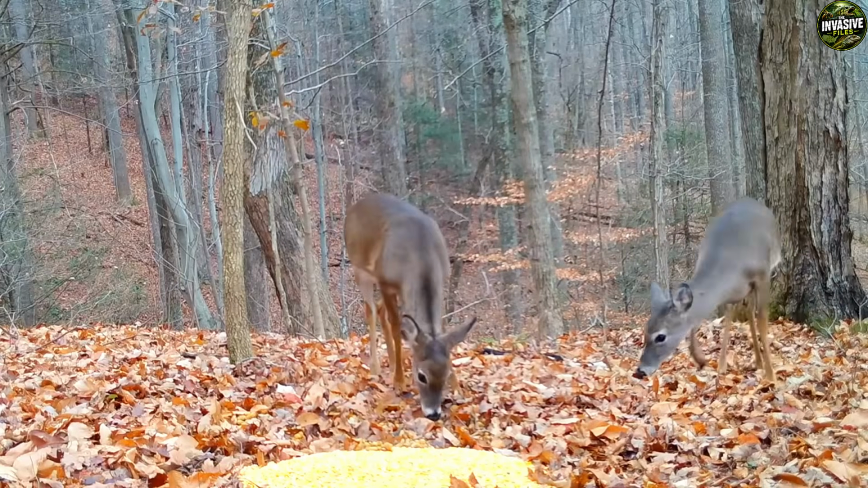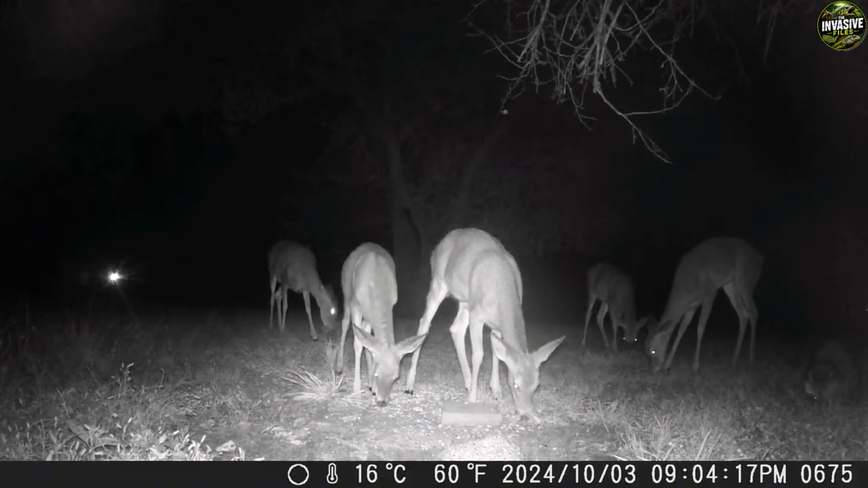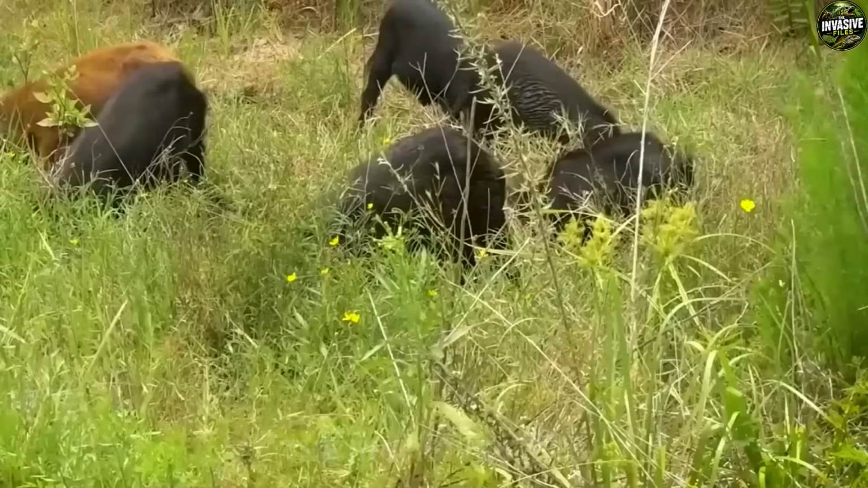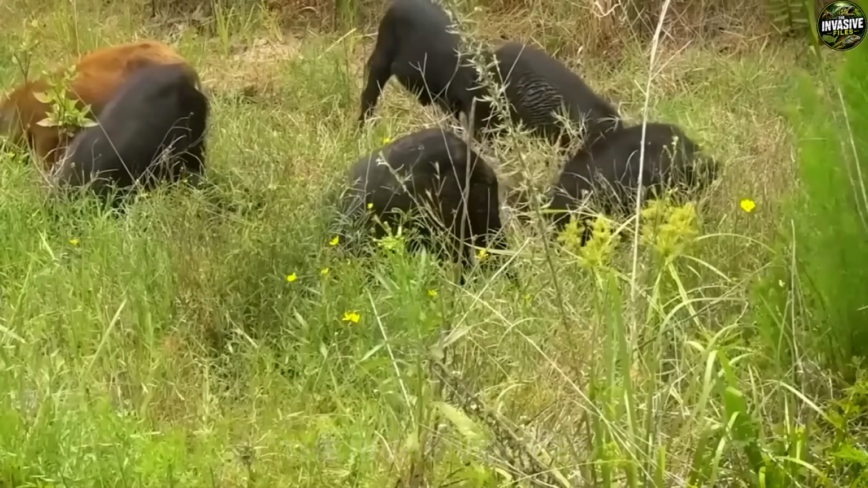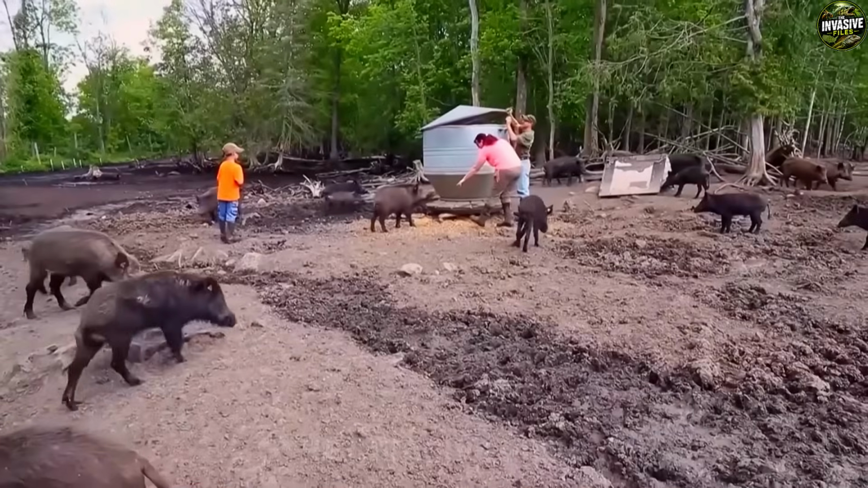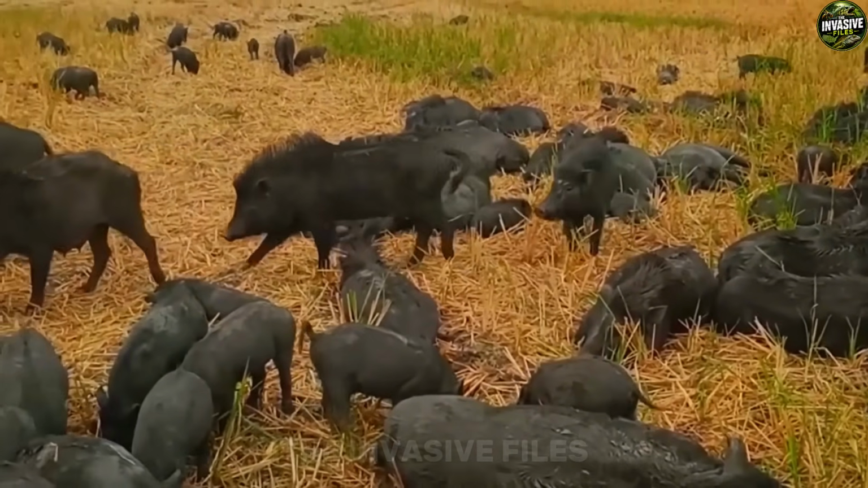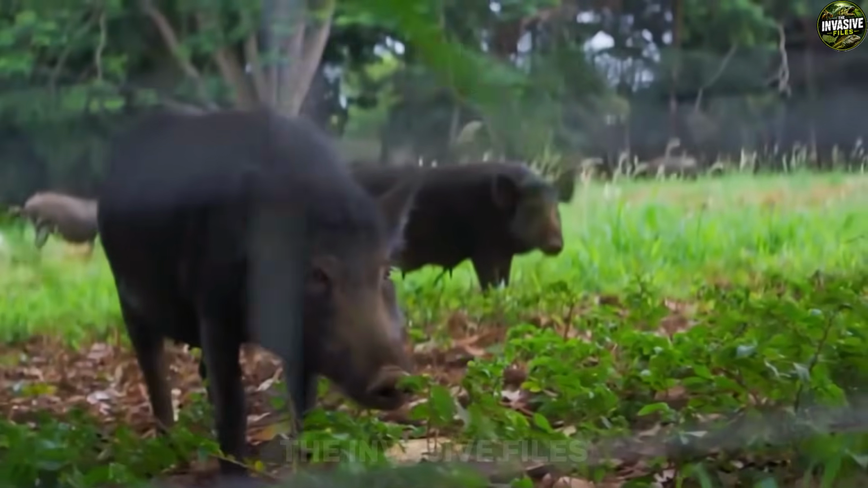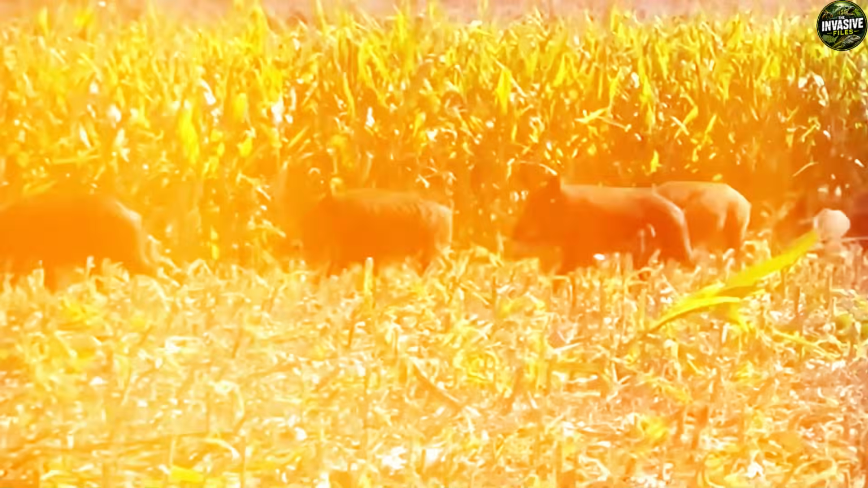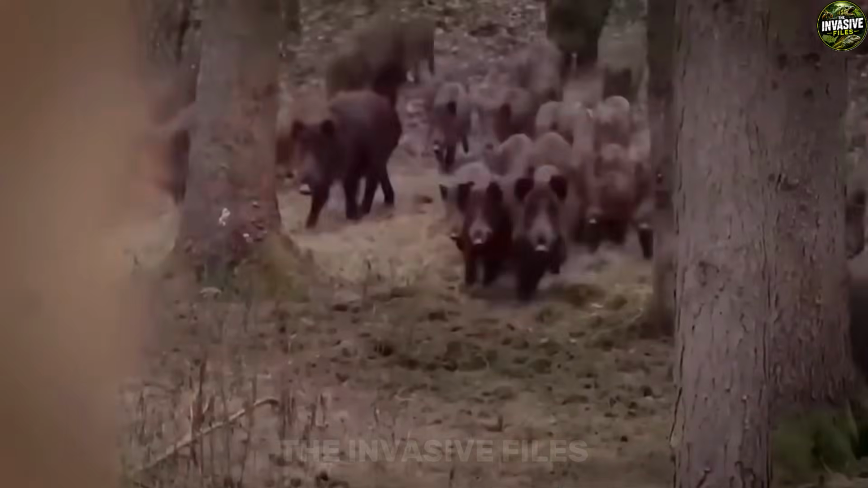White-tailed deer are skittish, gentle browsers that rely on hard mast like acorns, native roots, and seasonal vegetation to survive the tough Texas winters. But when a sounder of feral hogs rolls into a grove of oak trees or near a supplemental feeder, they do not share. Hogs are aggressive bullies of the forest. They will actively charge white-tailed deer, slashing at them with their tusks and driving entire herds away from vital food and water sources. A deer simply cannot compete with the sheer intimidation and raw appetite of a hungry hog pack.